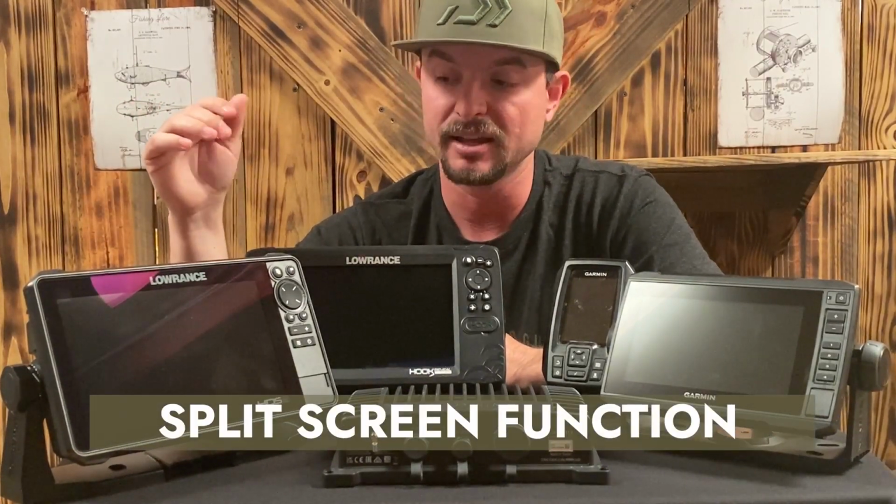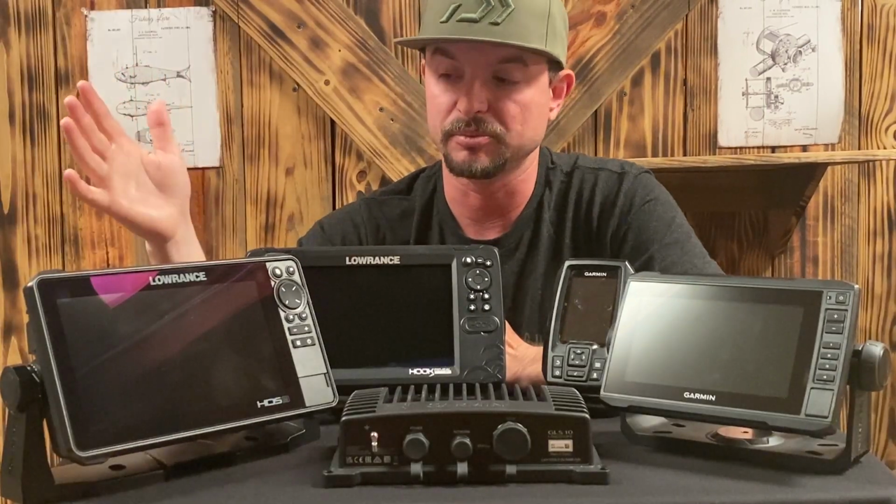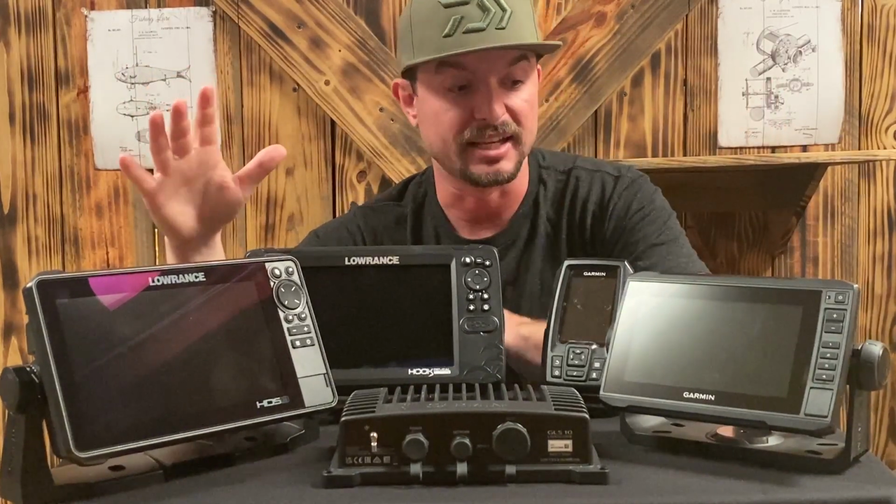But with that said, when you have it split screen, I could run chirp sonar, down scan, side scan all at the same time, and I could see each screen pretty clearly, which is awesome to be able to do. Whereas with this smaller 7-inch screen, I could do it and I could see it, but there was just more detail visible with a bigger screen. With that said, both of these units are incredibly clear when going over a brush pile in down scan.